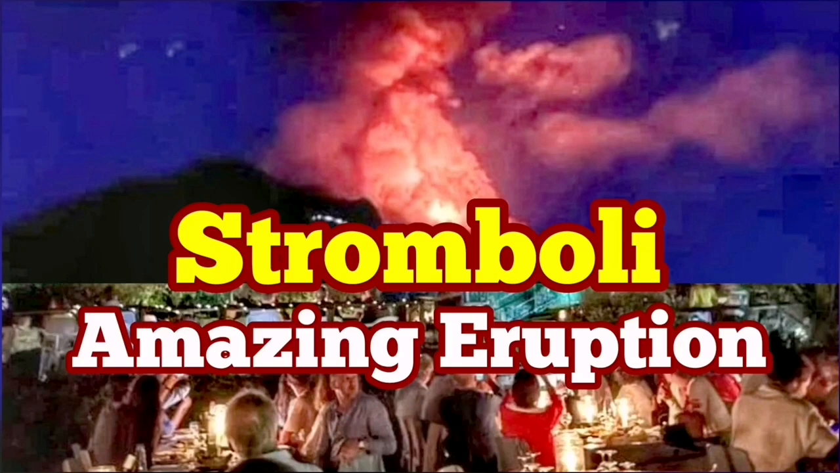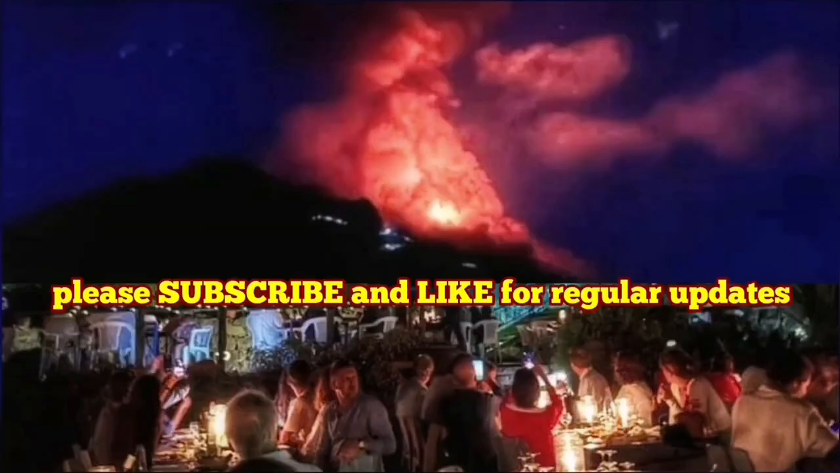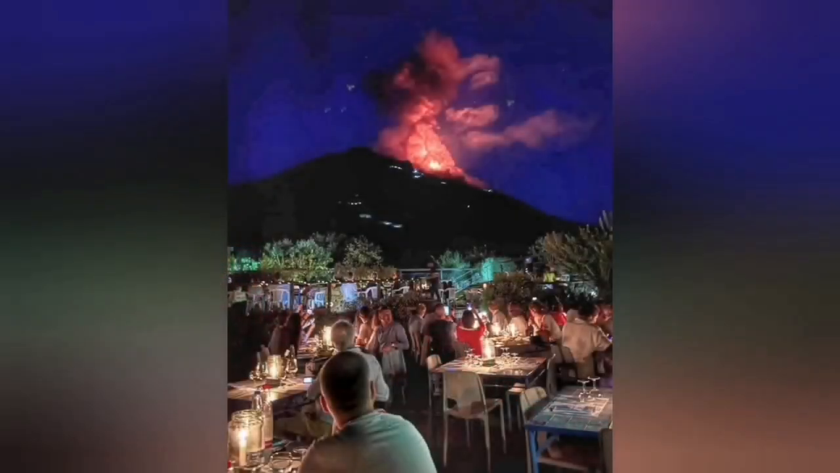Amazing eruption of the Stromboli volcano. This was just today. As you can see, the volcano was erupting suddenly and created this huge fountain of lava. And what is more interesting is the context of this eruption. This eruption happened in this setting.